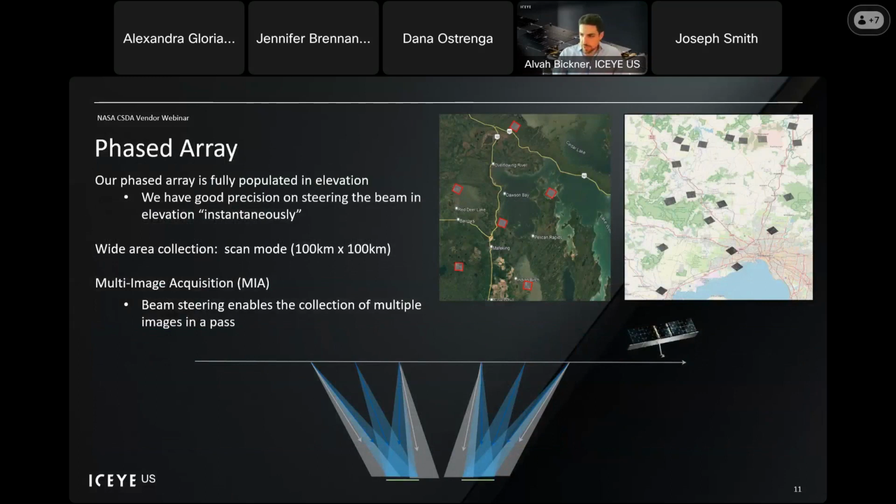So we're going to touch really quickly on the phased array, which is a unique capability to ICEYE as opposed to a parabolic array, which many of the providers use. Our phased array is fully populated elevation. What that means is that we have extremely good precision on steering the beam instantaneously. This allows us to do a couple different things, but 2 of the ones that I'm going to focus on here today are wide area collection and multi-image acquisition, or MIA for short.